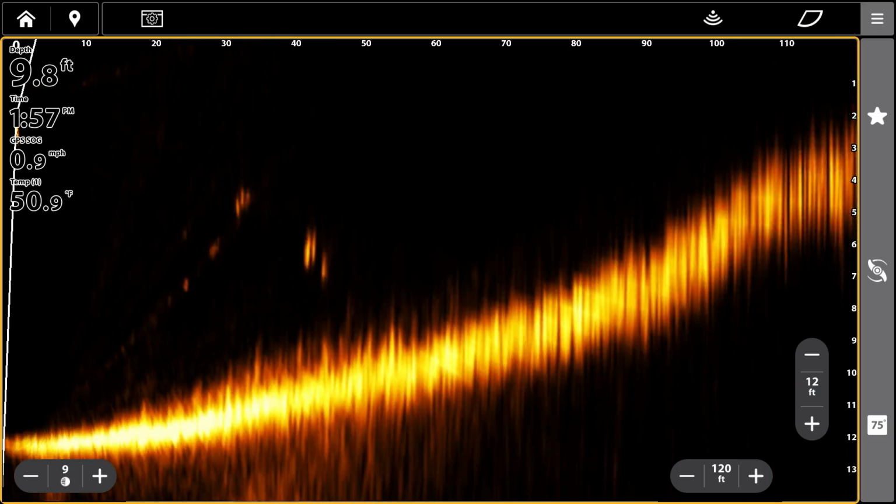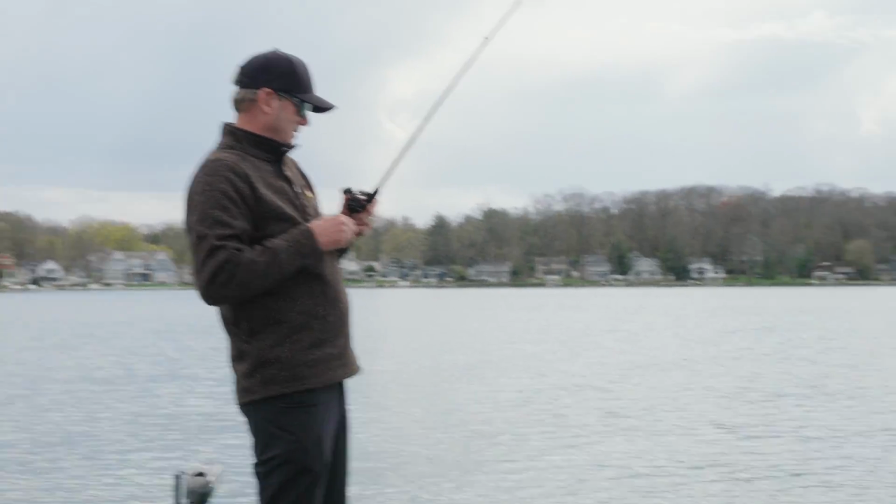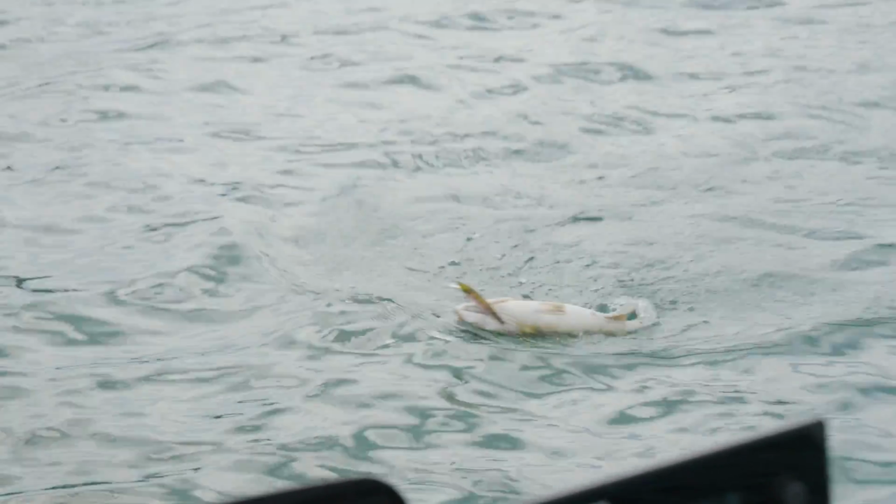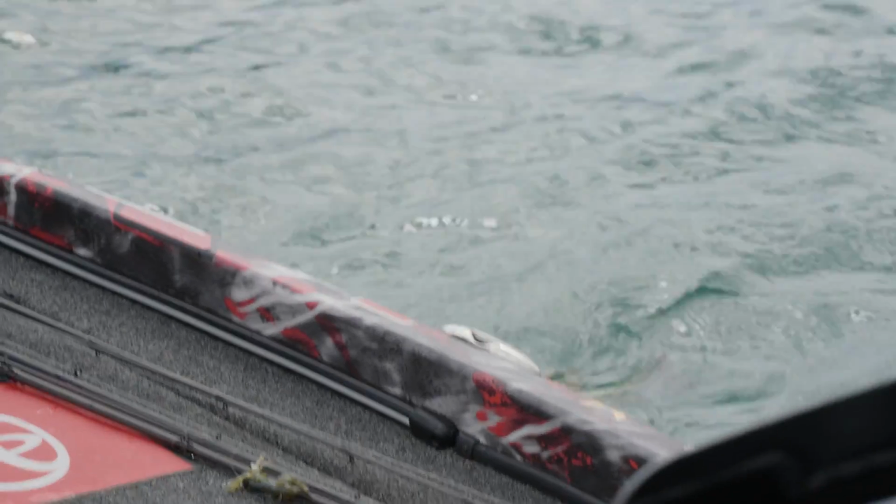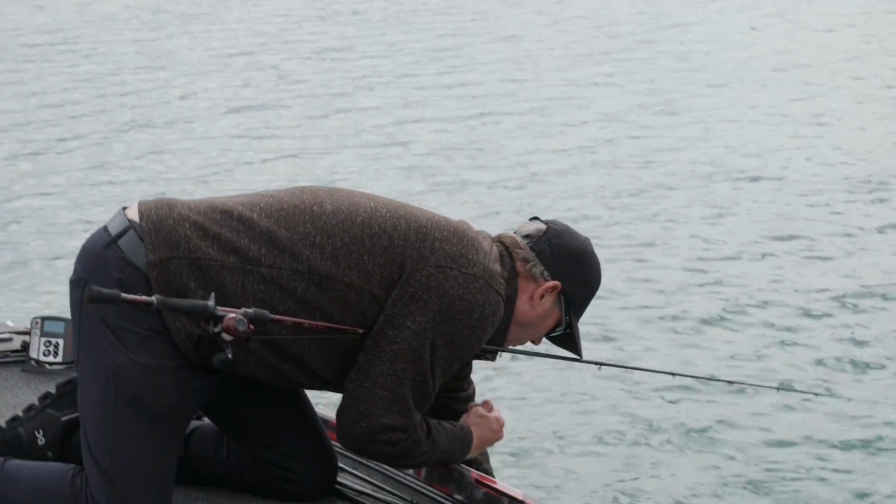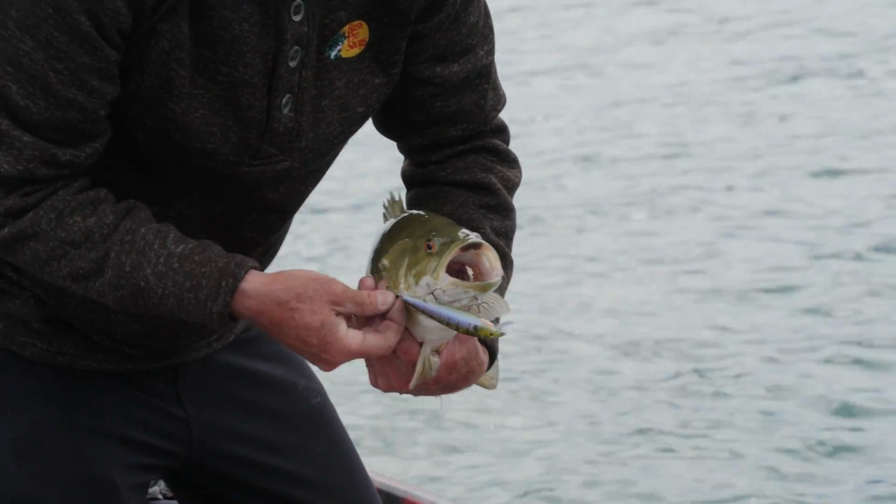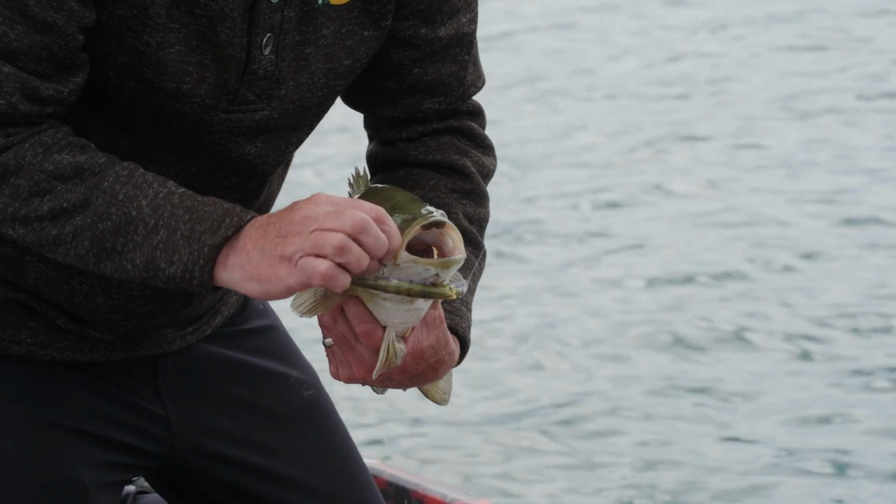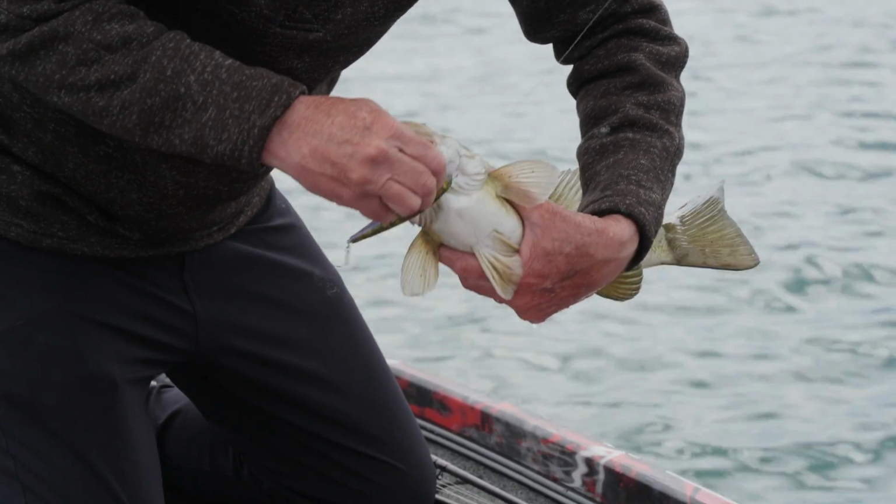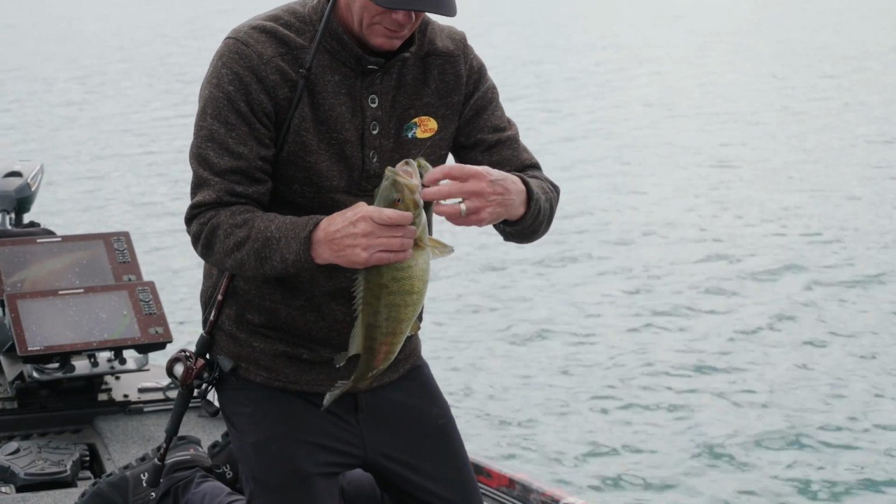Got that one. Feels like a good one. Smallmouth, a good one too. Oh, he's got a face full. Man, it's just clouding up a little bit. We still really only have a ripple. And look at there. Top to bottom. I watched him come up there. I can't even get a hold of him. He got so much jerkbait in his mouth.